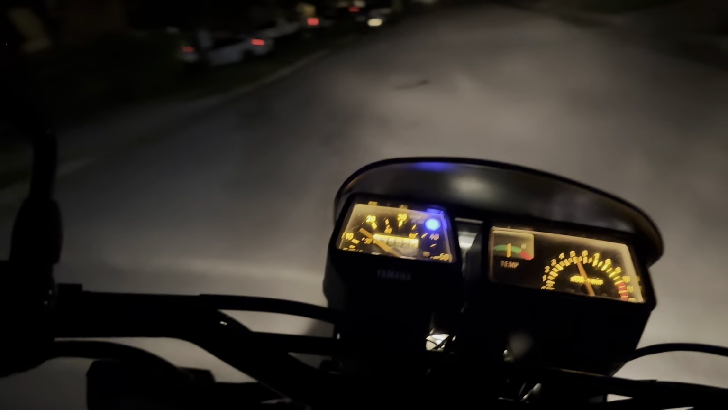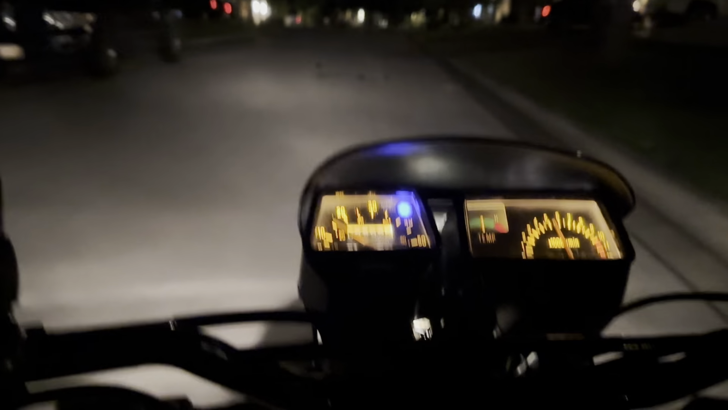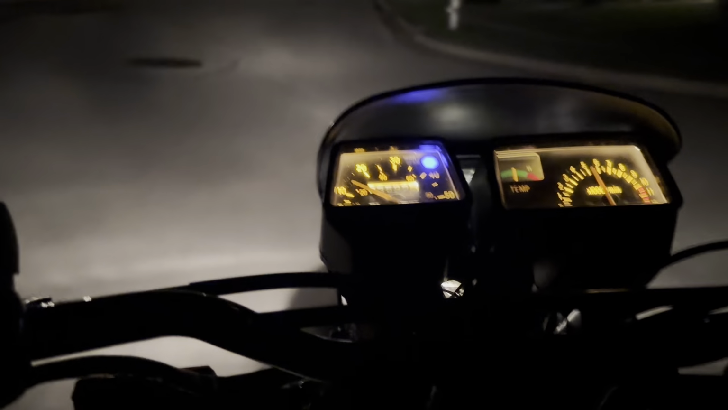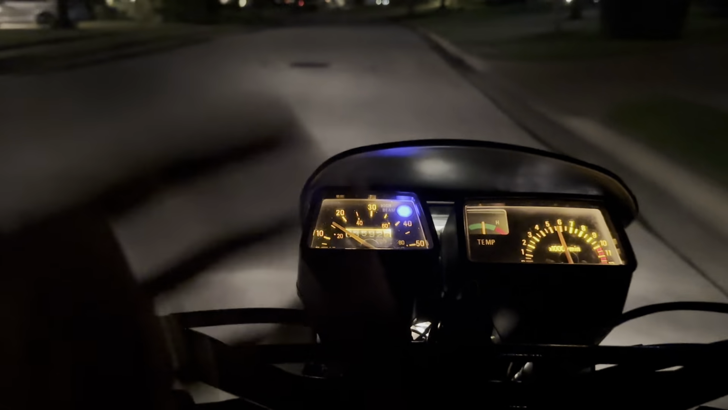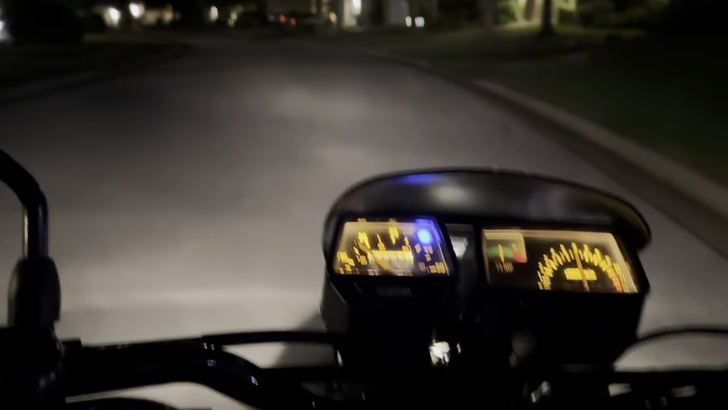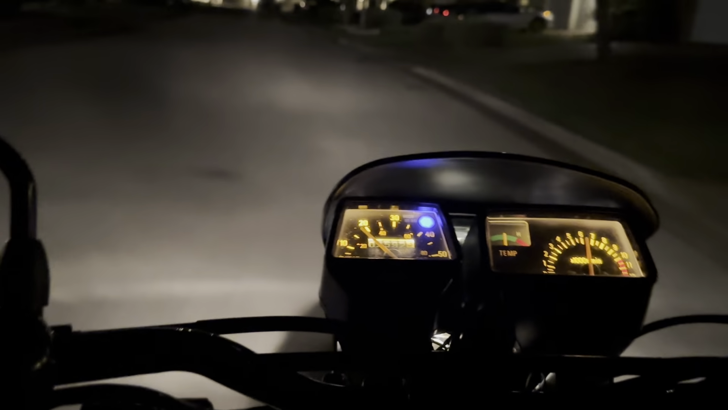I think I'm in third gear right now, and the cool thing about this gear is it's not super torquey. Now let's see what gear I'm in. Alright, yeah, I'm in third gear. Now you can see, kind of lugging around, but once I get to like 6, as you guys know with DT50s, she'll really start coming along.